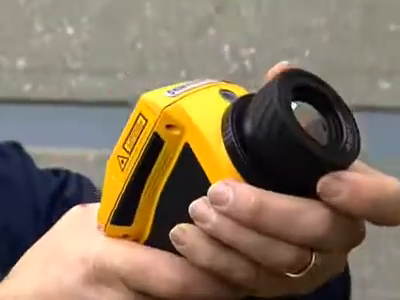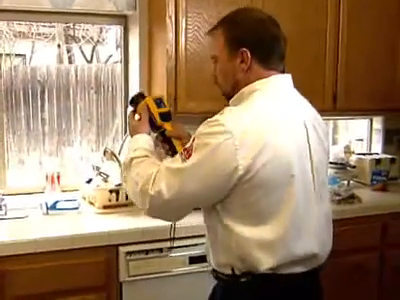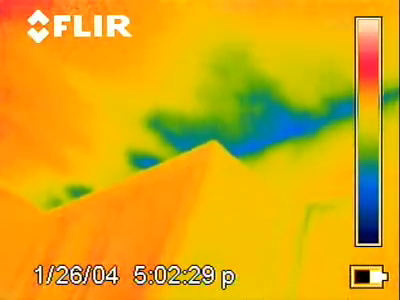I was shocked. I was really excited. In fact, I couldn't sleep for probably 2 weeks. It was amazing. I was blown away when I first saw the FLIR infrared camera technology. Once the camera is turned on, within a few minutes we can walk through the entire building and look to see where all of the possible areas of water damage has either spread or migrated within the building.